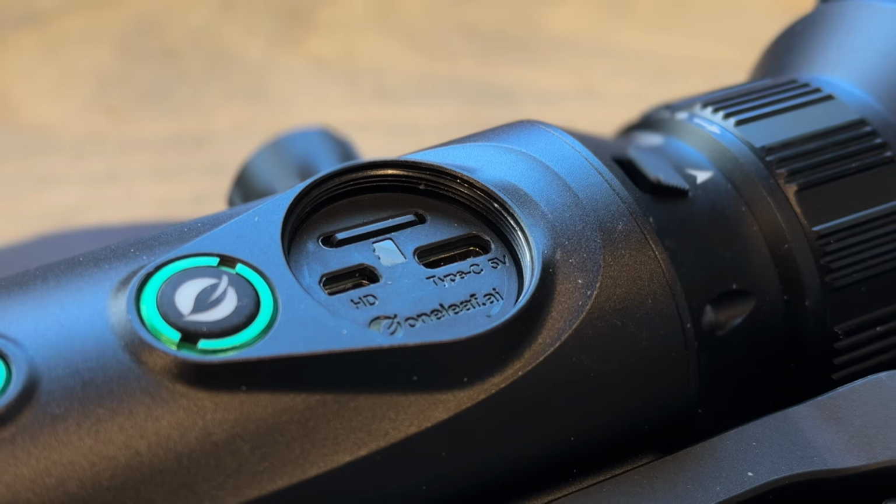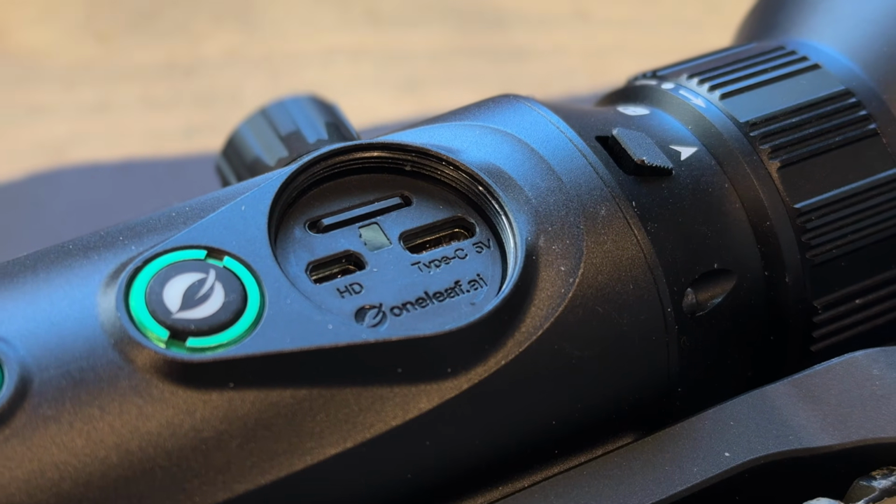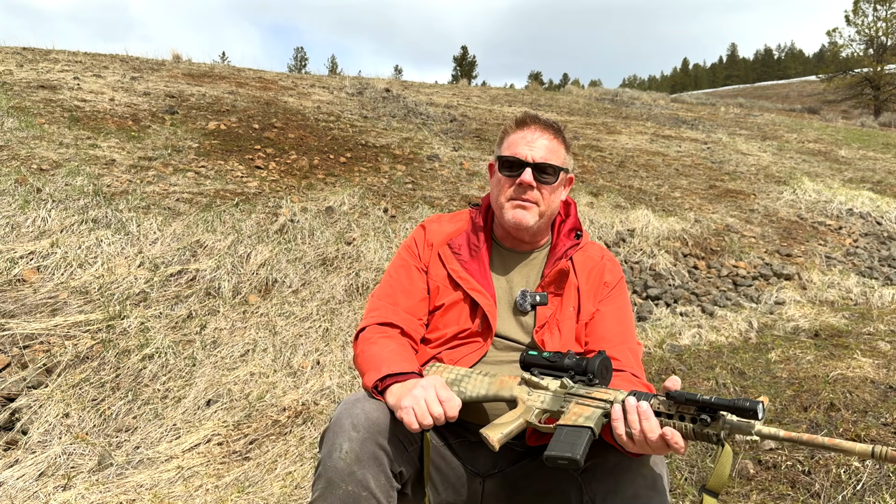It comes with a 64 gig micro SD card. You can obviously replace that with a higher quality card or a higher gig card. However, the 64 is probably all you're really going to need. I found myself not even coming close to filling it up.